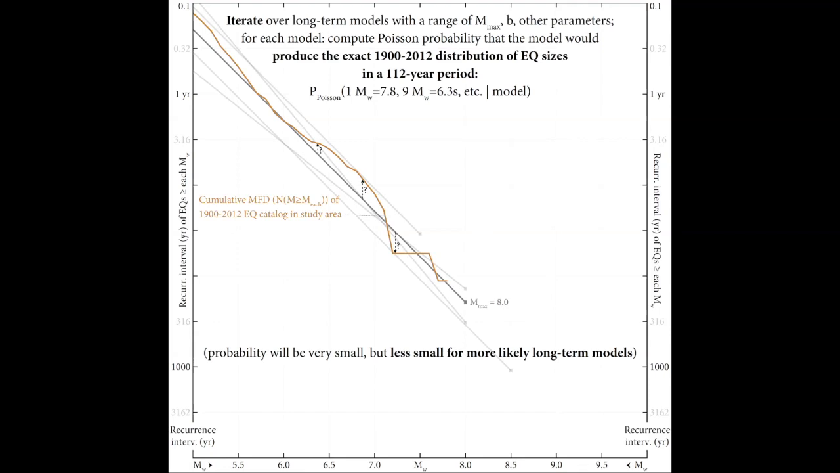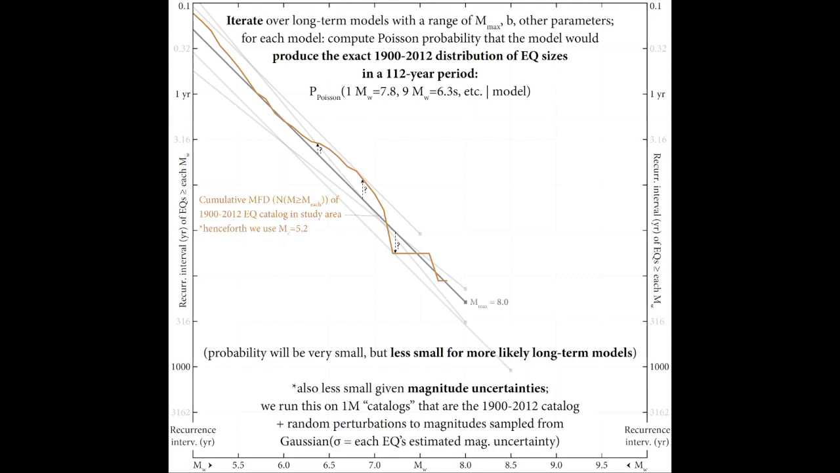Well, the idea is that it's slightly less unlikely that the best long-term models would be able to do exactly that. And that's how we can tell that they are better long-term models. It would be slightly less astronomically unlikely that they would happen to have produced the exact seismic distribution of earthquake sizes that we've seen. So it's a direct calculation of probability.